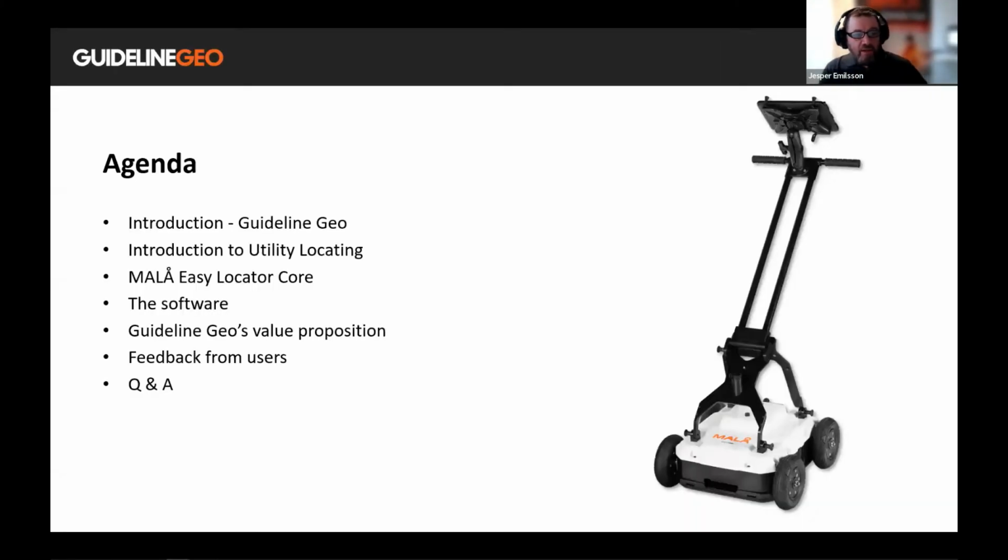We have an agenda for today. We will concentrate around the MALÅ Easy Locator Core and new things, how the software works, how the equipment is built. We will also talk about Guideline Geo as a company, and we will end the session with a question and answer session. So if you have questions, please enter them in the chat window as we go along, and we will try to cover them at the end.